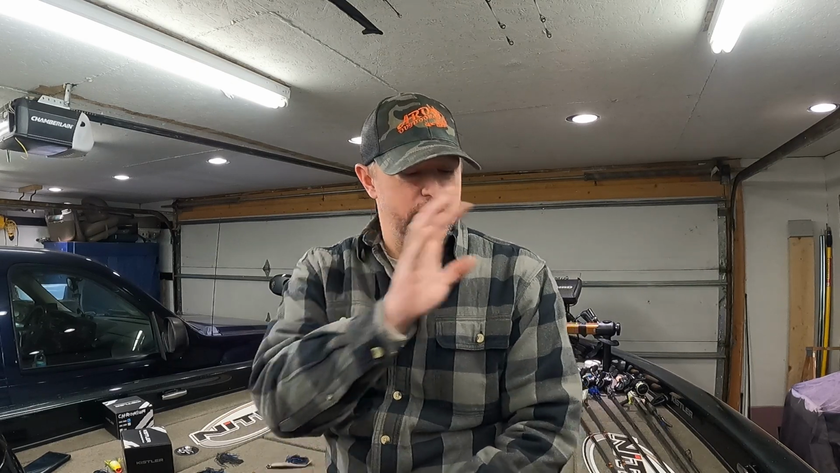You can kind of change up your retrieve or change up the color, or maybe they just don't want it altogether. You can do the same thing with a bunch of different crankbaits. When you take the hooks off, it might change the action a little bit, because the hooks seem really light, but they do add a little bit of weight and a little bit of resistance in the water. So it shouldn't really be that big of a difference.